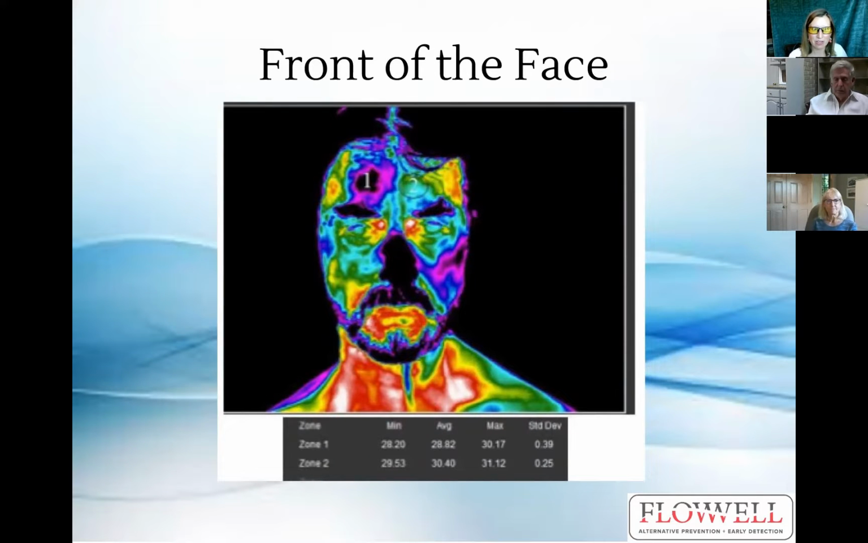This is the shot of the front of the face. This is the most extreme case I've ever seen of the cerebrovascular screening. You have your carotid arteries here on the side of the neck. They feed the blood supply into your brain through veins that rest right here and here on your forehead. That's why we take the temperature measurements on the forehead. And this is the only patient I've ever seen who's had a black forehead. So his right carotid artery was so clogged, he wasn't getting any blood supply to the right, and he did eventually have a stroke.